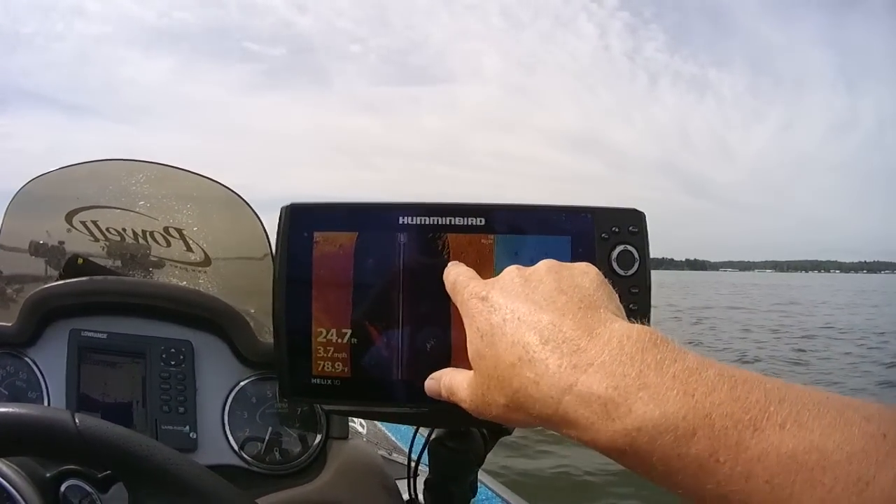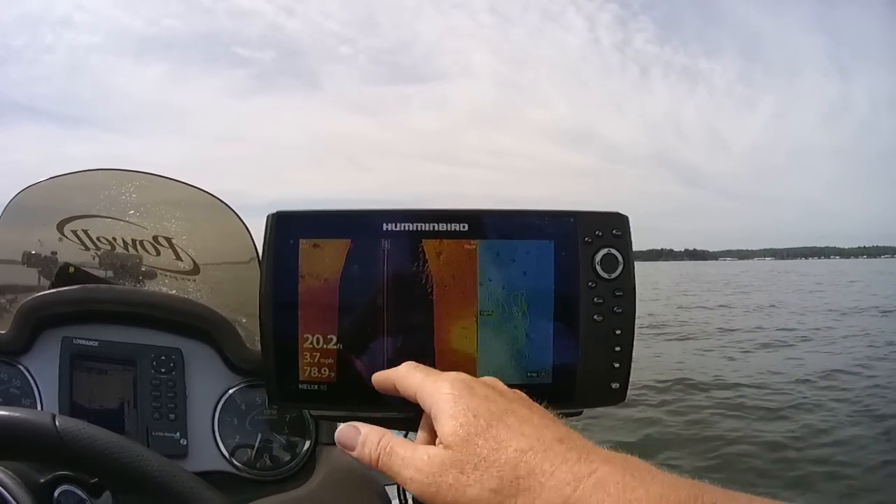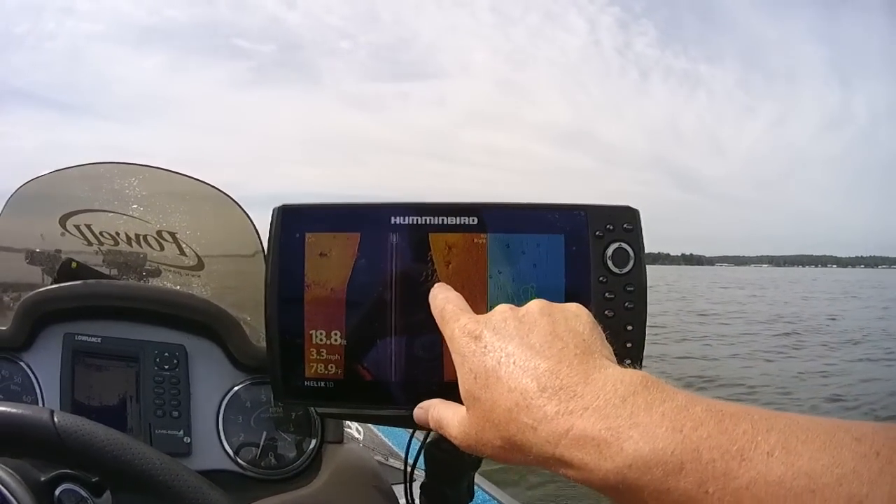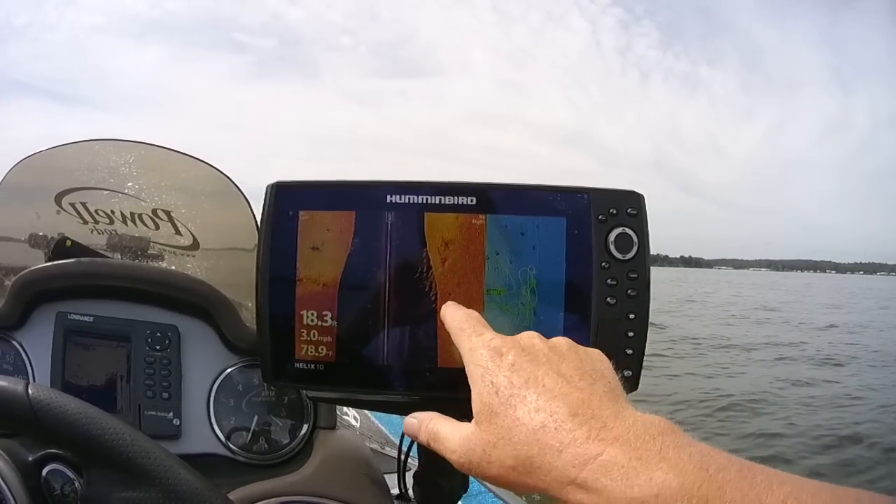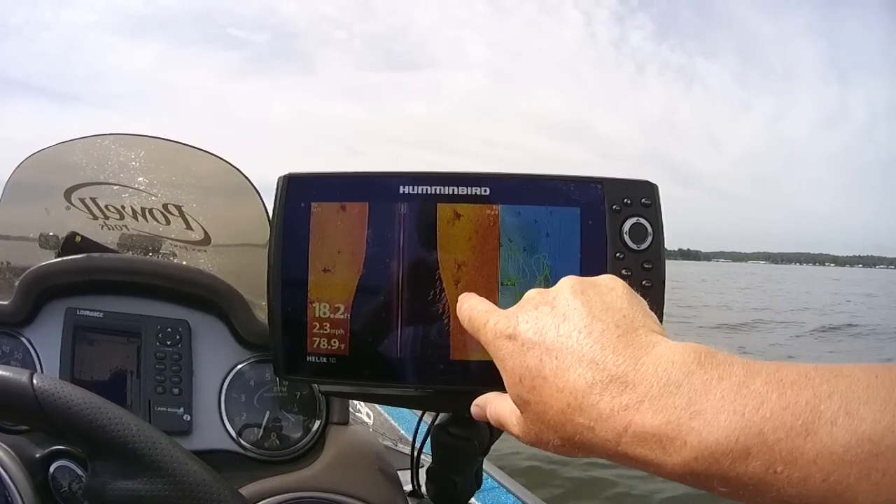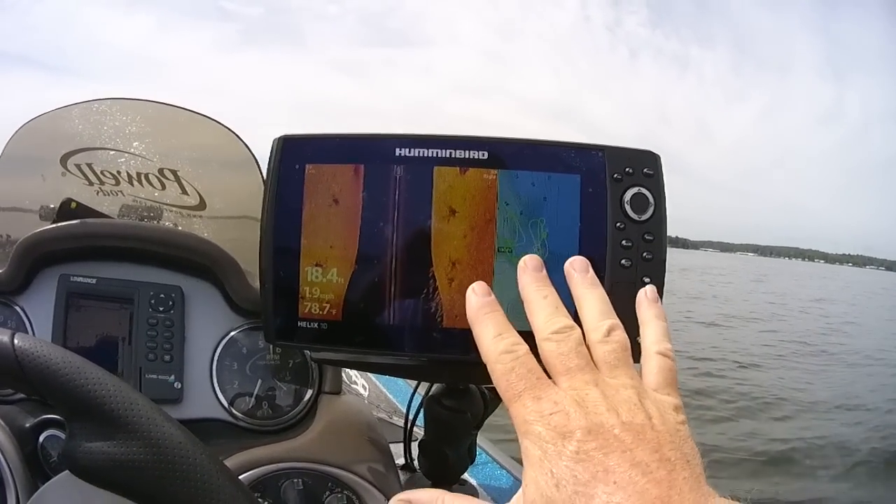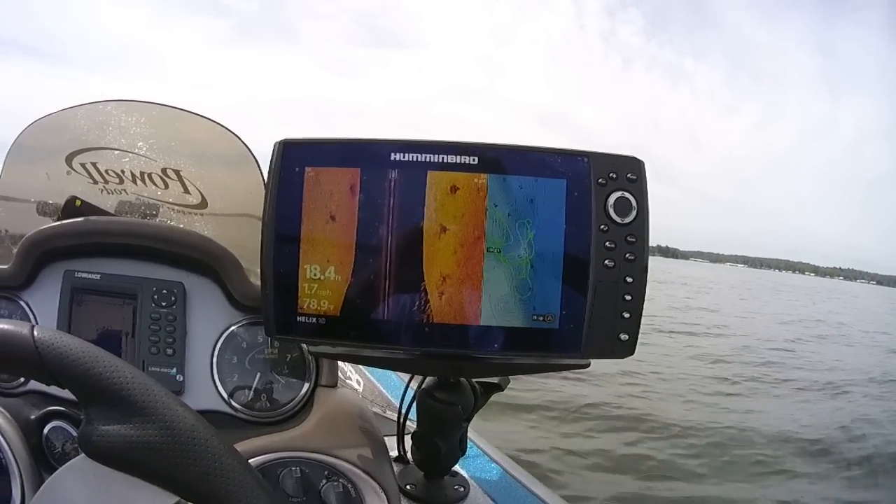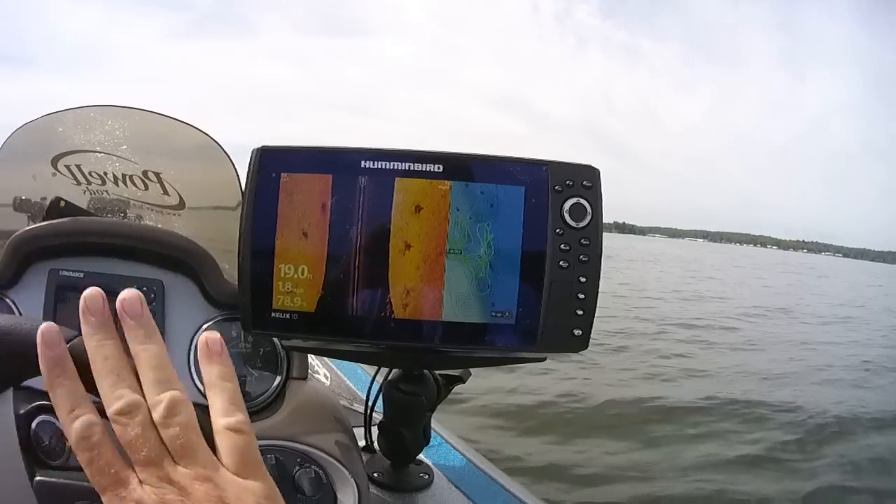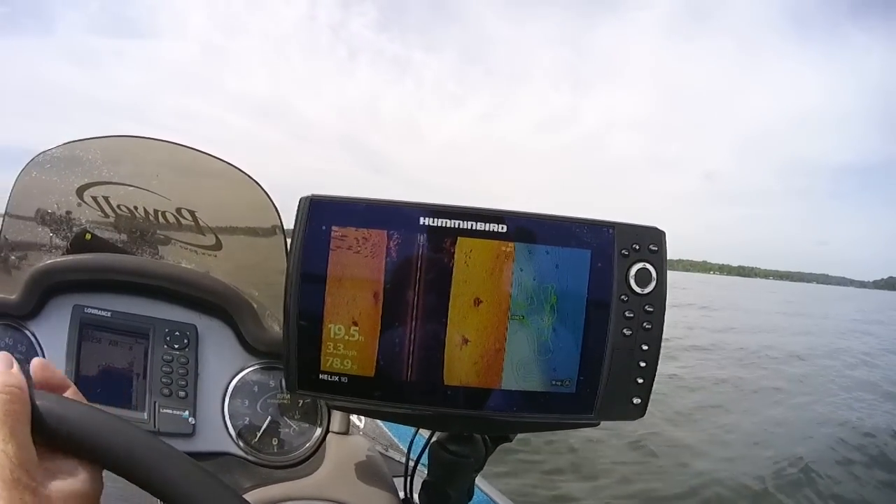Another big waterfish. See how big these marks are? That's probably that same group that we marked a couple minutes ago, but see how big these marks are? Those are those Asian carp. And see how they look like they're on the bottom? But if you look over here, you can see some white dots through that. Those fish are suspended up off the bottom, up fairly close to the boat, but off to the side of the boat. There's another big group of them right there.